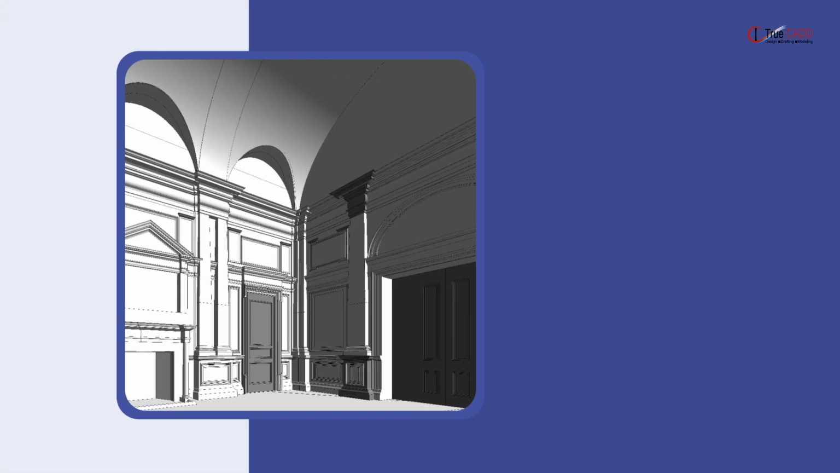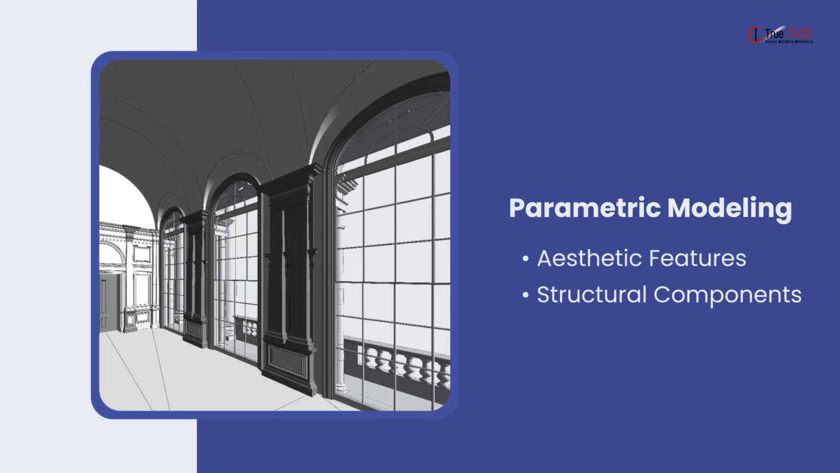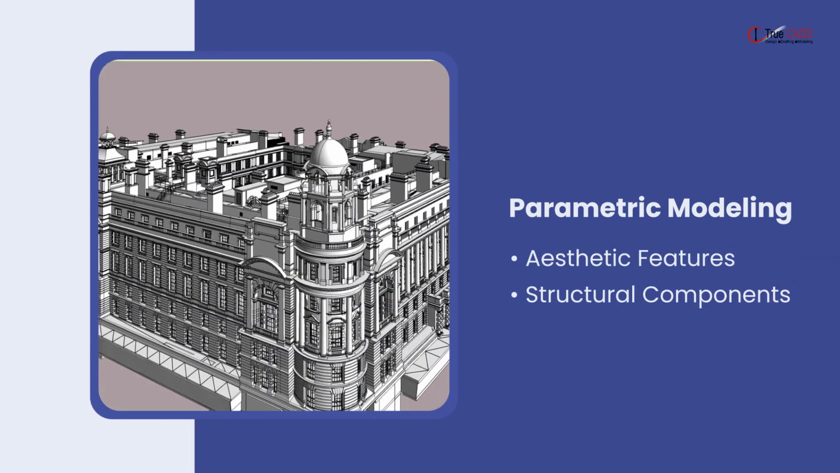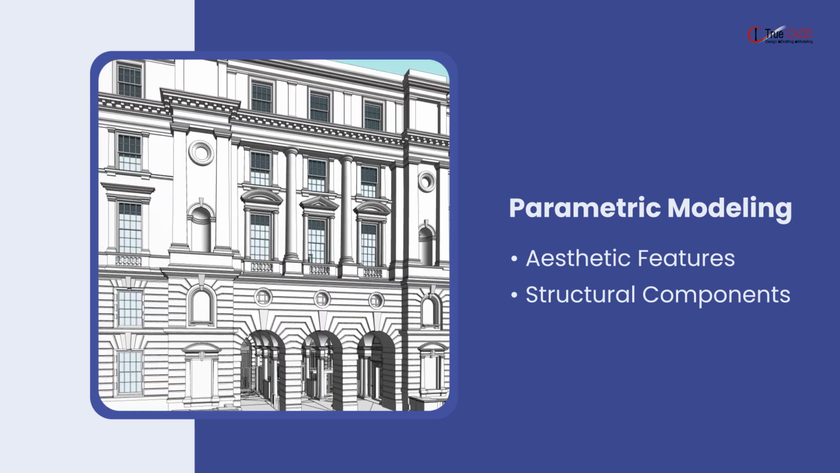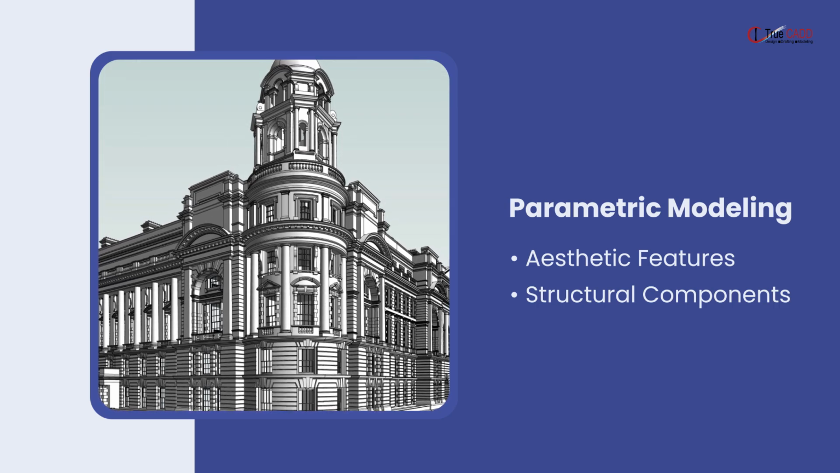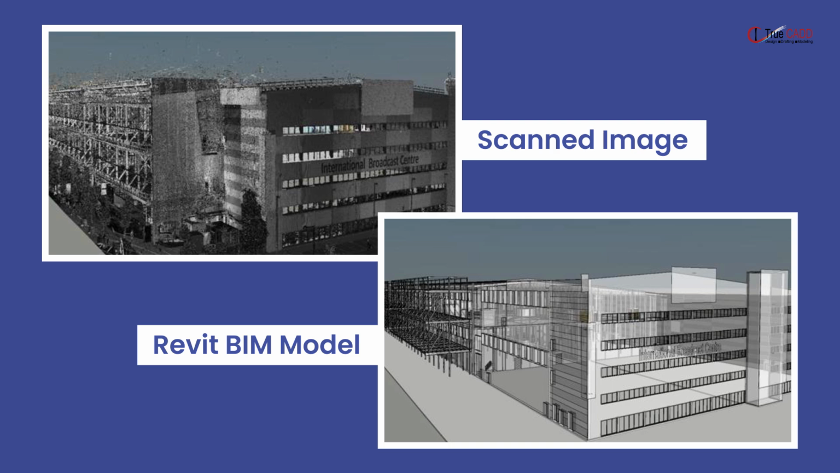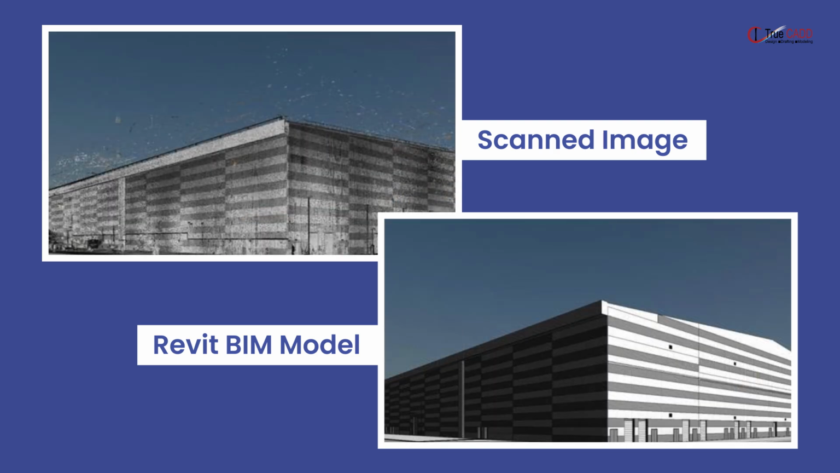We modeled the monument's structure parametrically, capturing every aspect, from its aesthetic features to its structural components. Original scans were used to craft planes, extrusions, and curves, while designated levels guided the creation of beams, joists, and columns. No detail was overlooked. Each ornamentation and structural element was carefully modeled to ensure the monument's story is preserved.